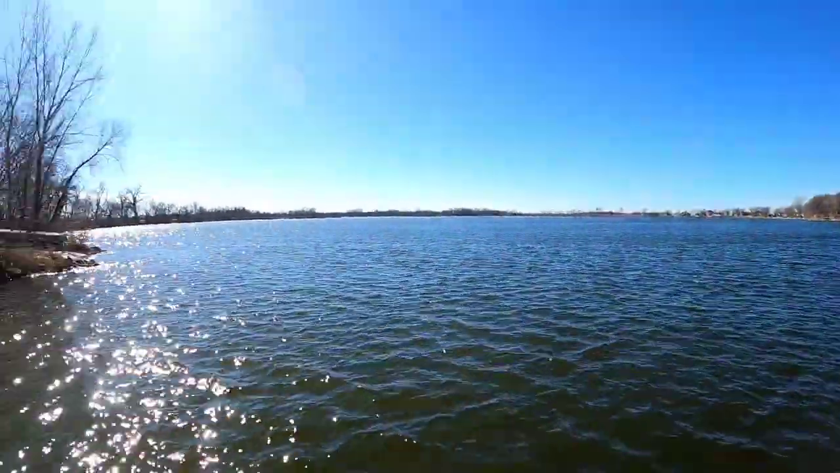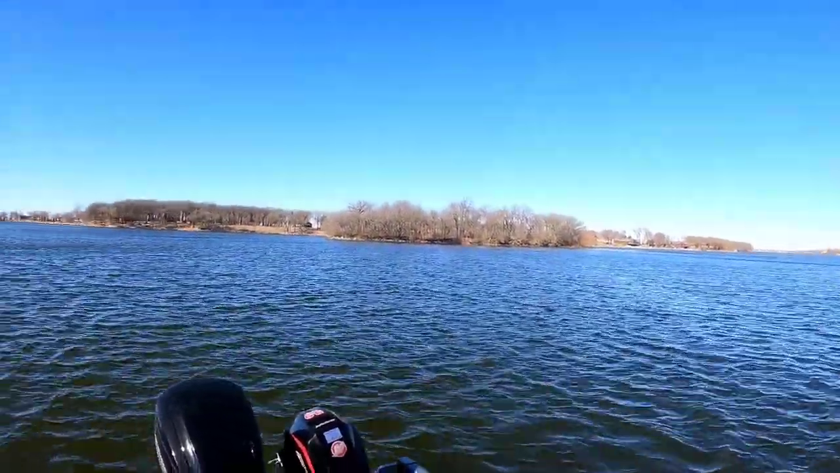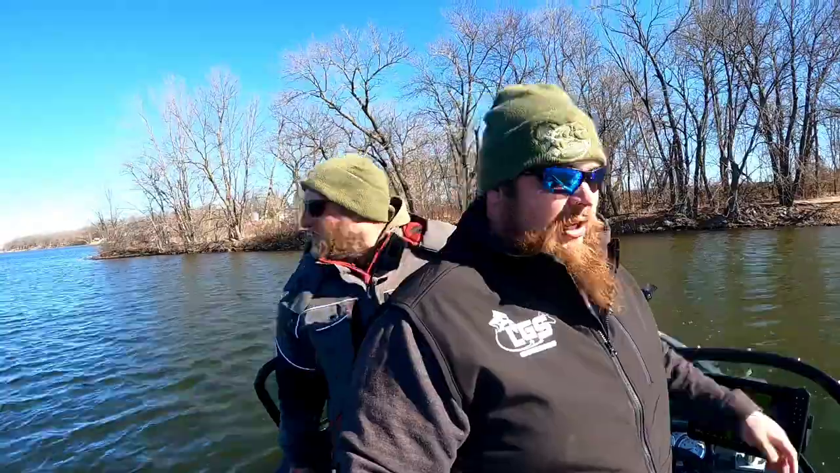Well, here we go. We're on a new body of water. Woohoo! Found some more open water. There's actually quite a bit of ice still, but we're gonna try what's open. At least we had an open boat launch. I'm good with it. Yeah, I like what I see here. We should be able to find a few fish. We'll see if they want to bite. But yeah, I hope so.